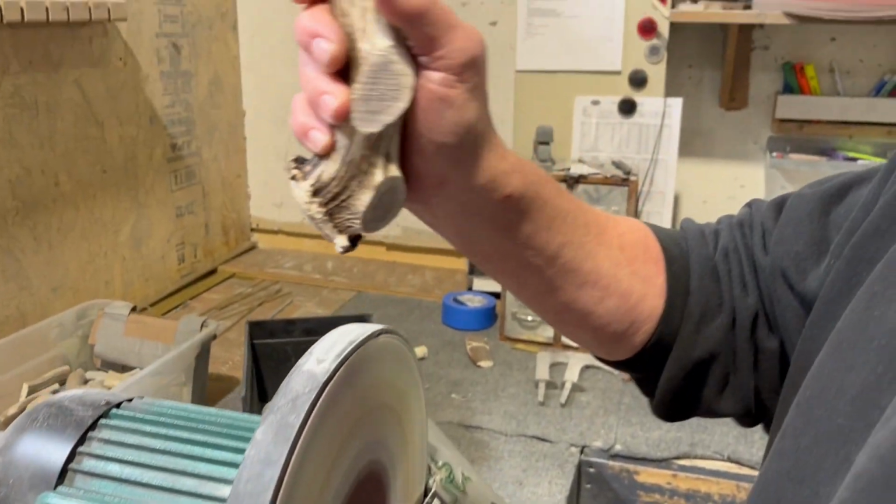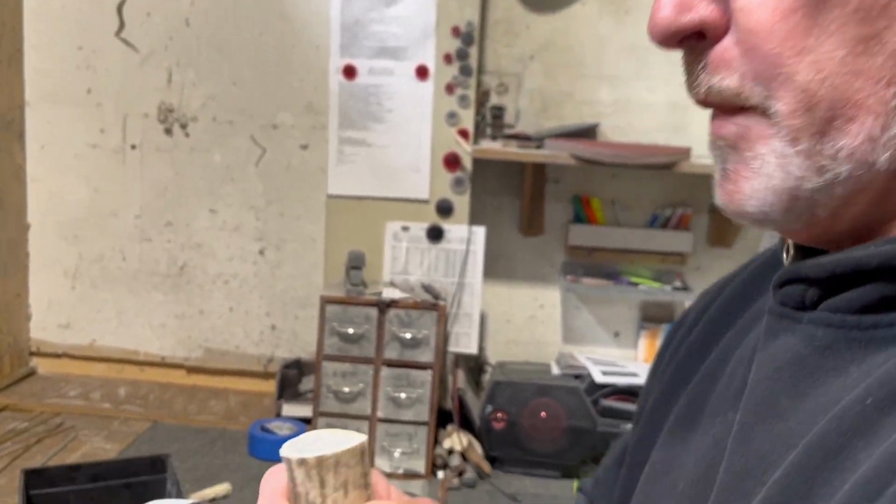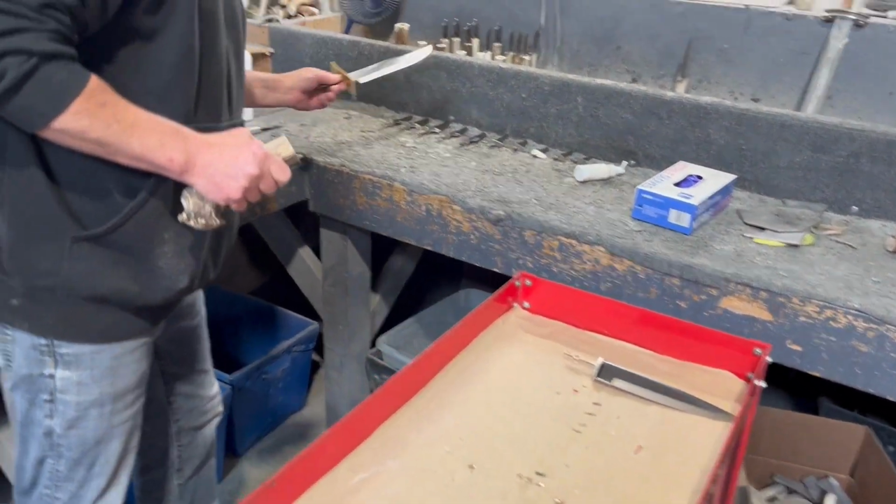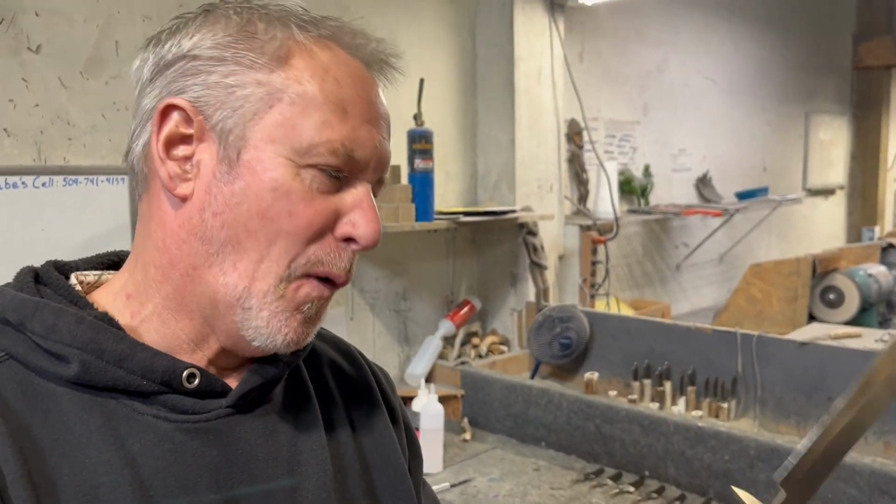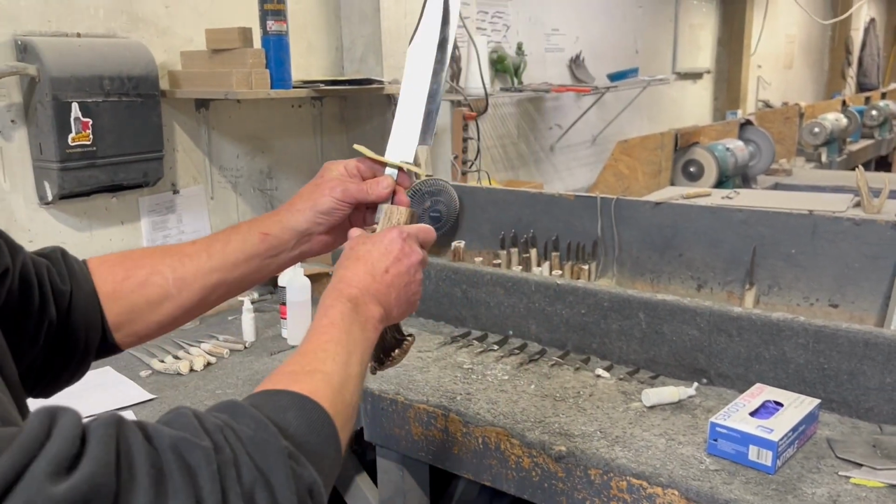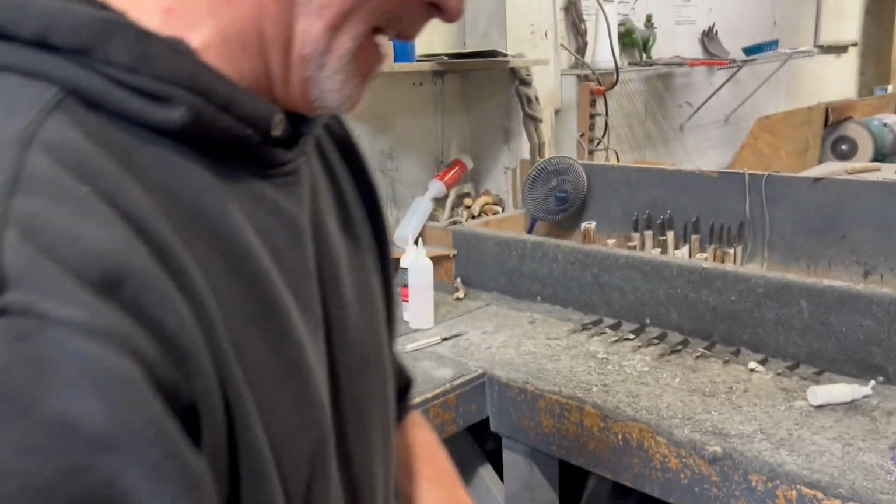We don't do a lot of custom knives, but this is a good customer. And we just made a custom one-on-one blade here. You ever see that movie, Inglourious Basterds? Yeah, this was the knife, and this guy wanted one just like the knife in Inglourious Basterds. That's cool. When it's finished, it'll look really nice.